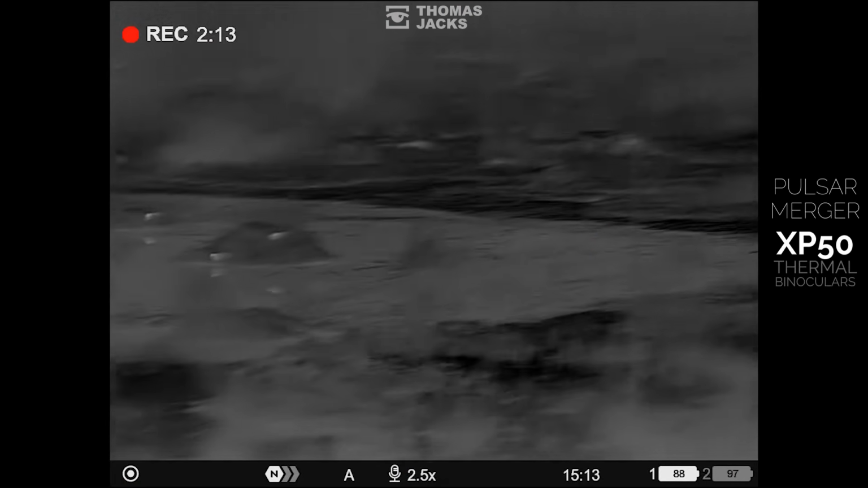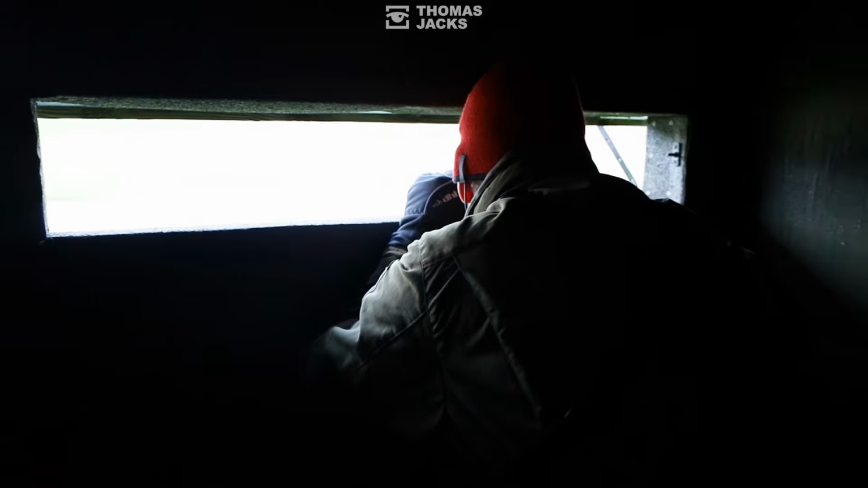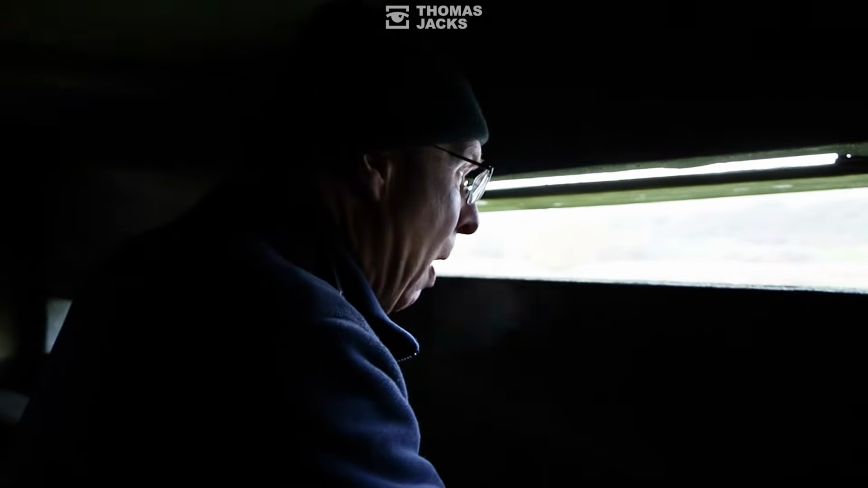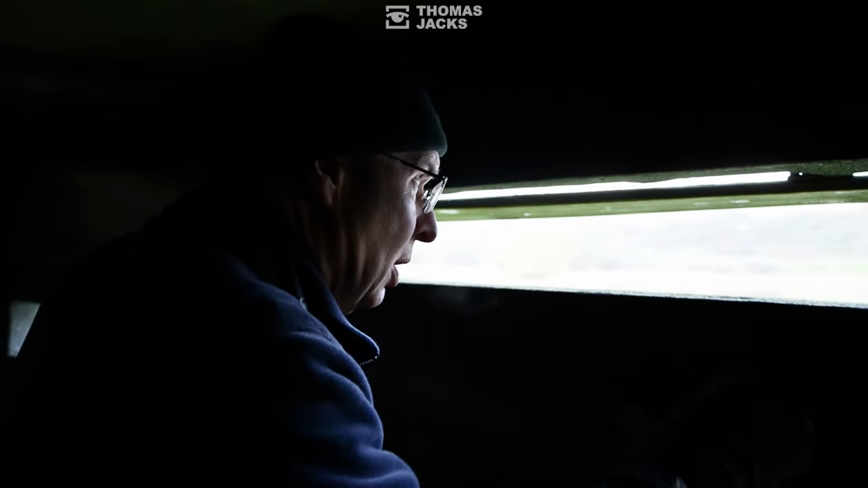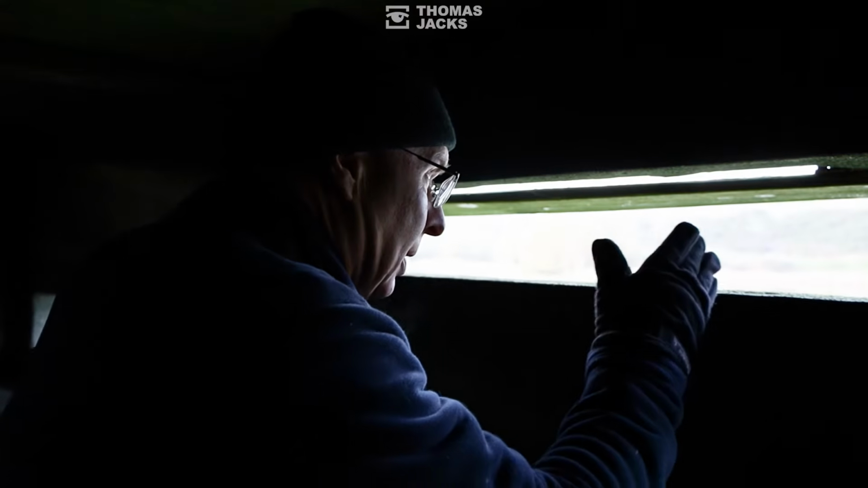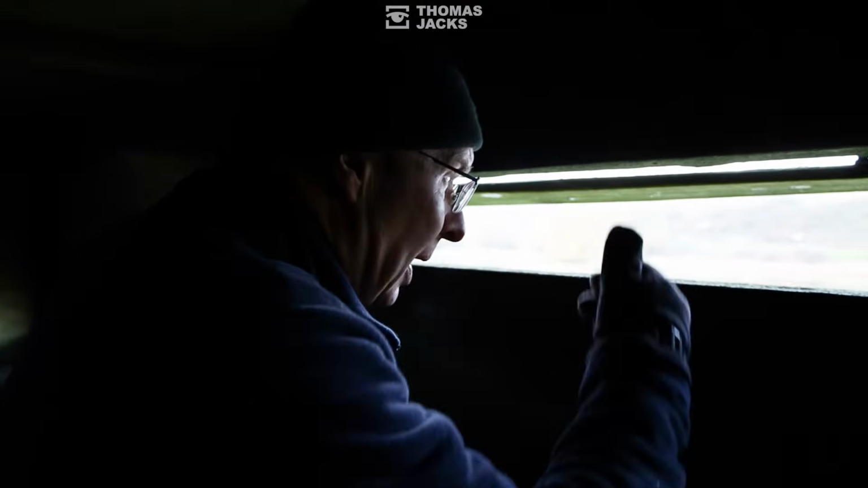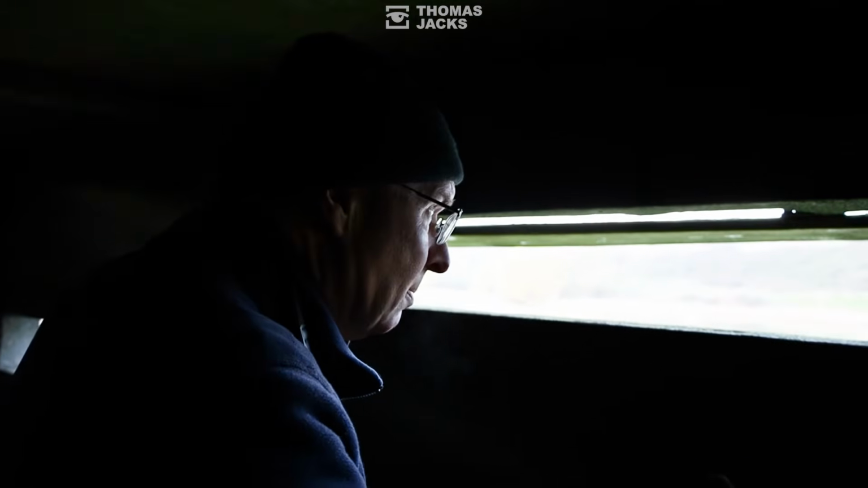I've always known this, that they come in way before dawn, and they'll roost in this area to the right. So we strim this each September, get it perfect for snipe to day roost. Then when I mist net it, I put the nets on the poles, and then the snipe come in, and hopefully you catch them.